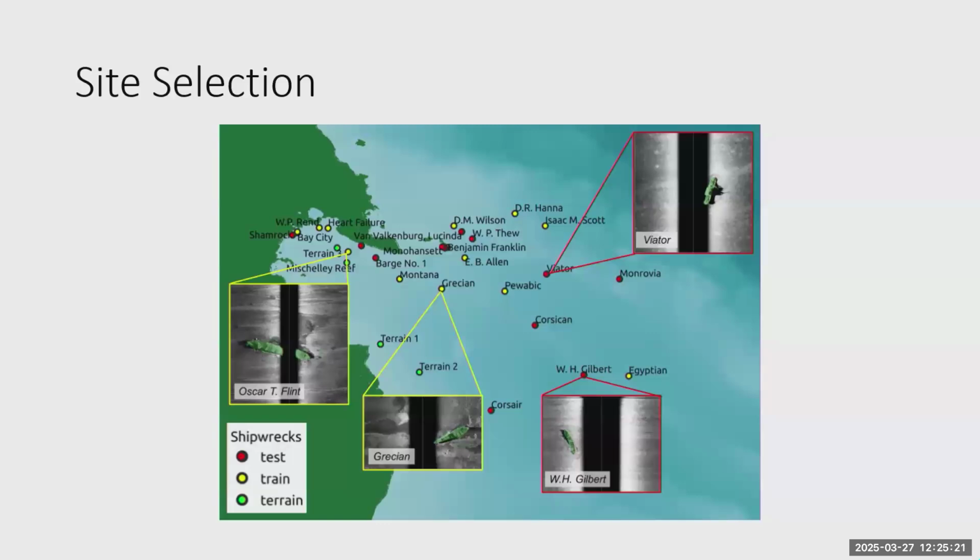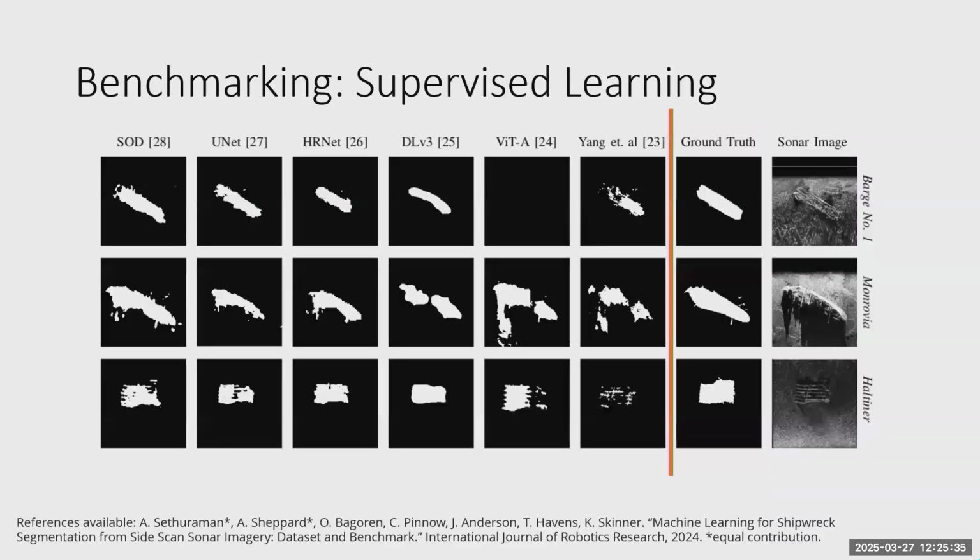All of these sites are sites that we visited, and the sites in yellow are training, sites in red are testing, and then we had a couple of surveys that were just terrain with no shipwreck sites as well, just so that we could increase the amount of terrain data that we had. So we performed benchmarking experiments on this data. We have a couple more experiments in the paper, but here's just an overview of results.